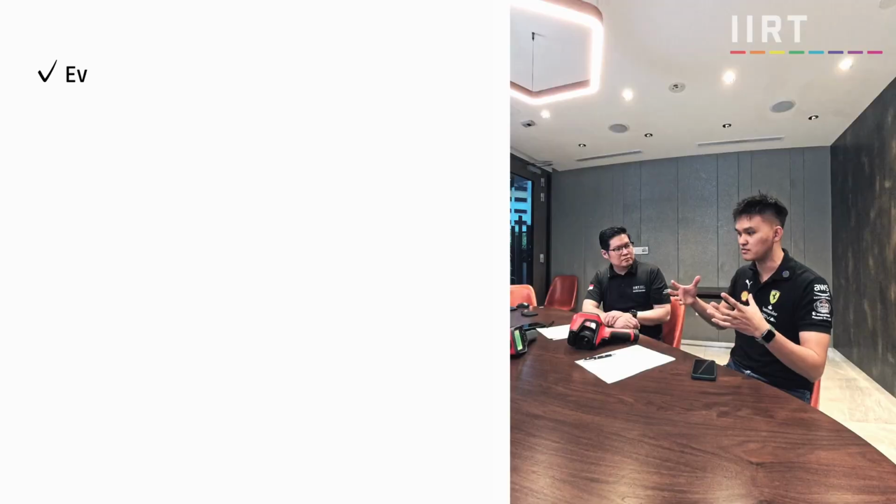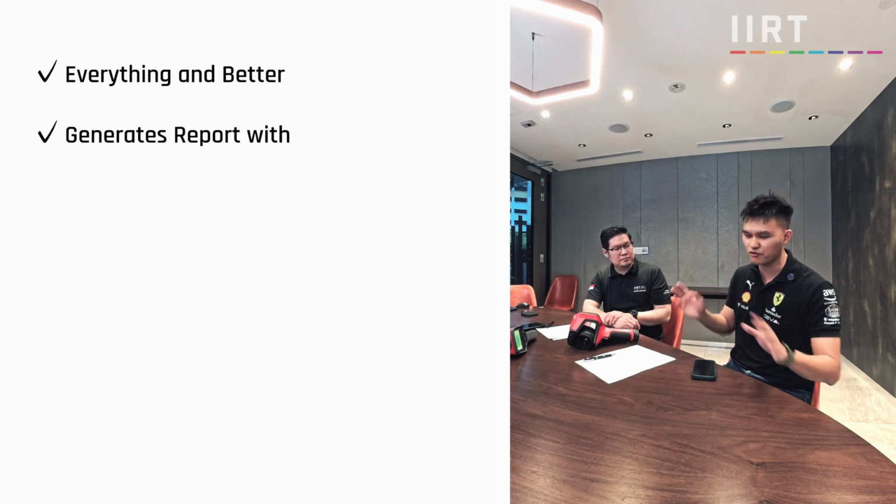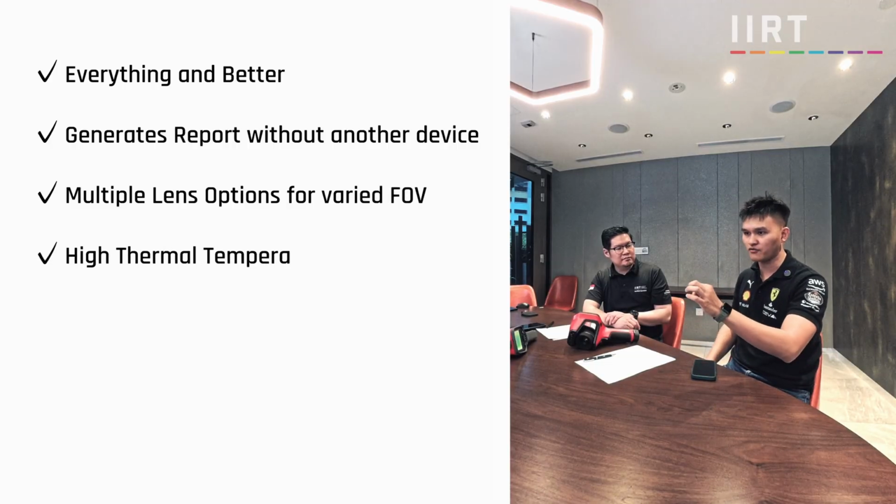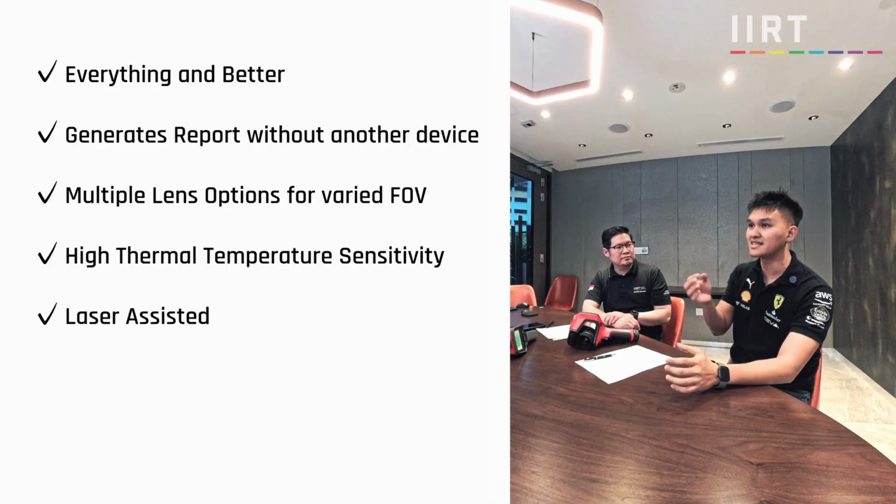Right. So can you share a bit more about the potential applications for this camera? Maybe what some of your customers have used it for, especially in the Singapore context, such as building and electrical use cases, and what makes this better than other cameras? Like I said, this is all in one. It has all the versatility that a thermal camera can offer. It also allows us to do everything using the camera alone without using our phone or laptop. It also allows us to change the lens to different fields of view, different distances, and sizes.